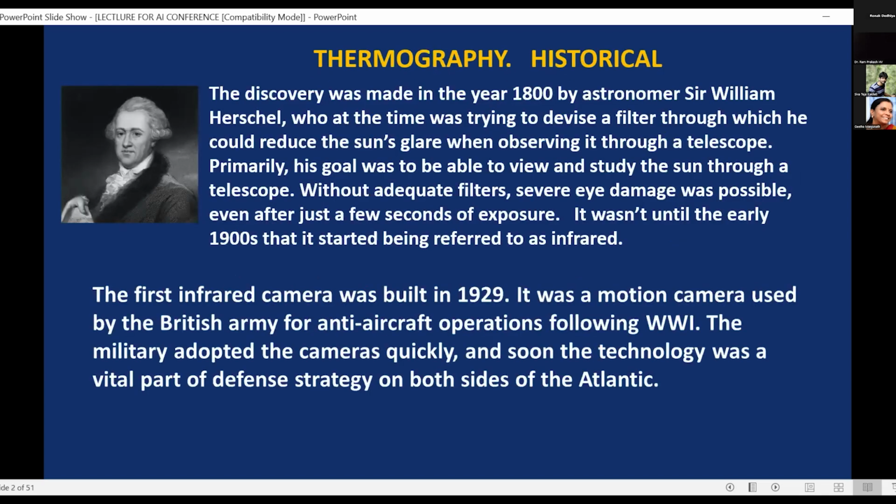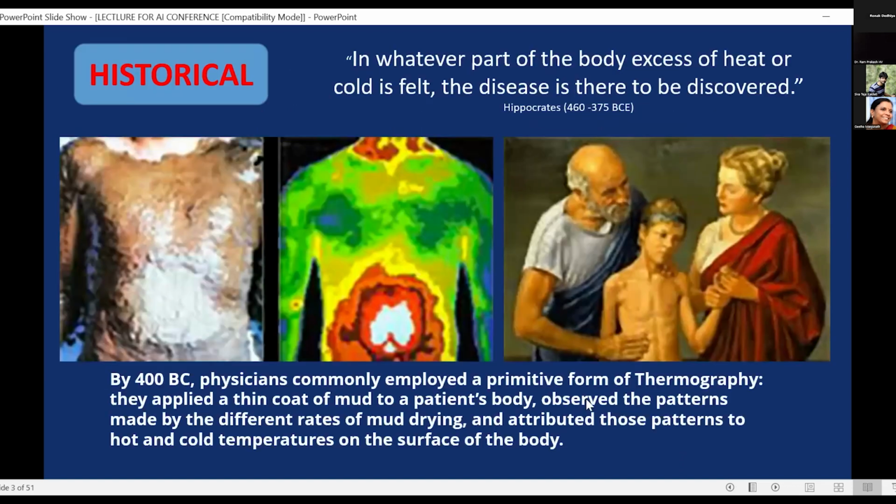To go back into the history of thermal imaging, the discovery of infrared was made in 1800 by William Herschel. The first infrared camera was built in 1929. But really speaking, the concept of thermal imaging started with Hippocrates.